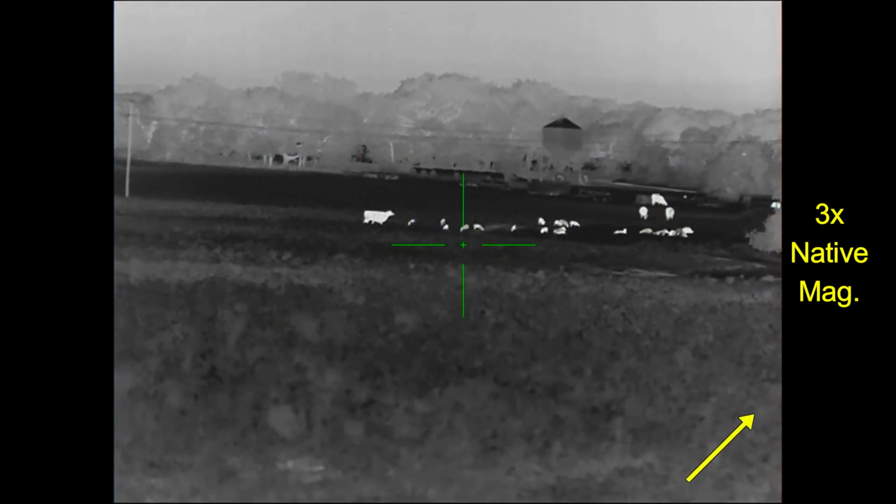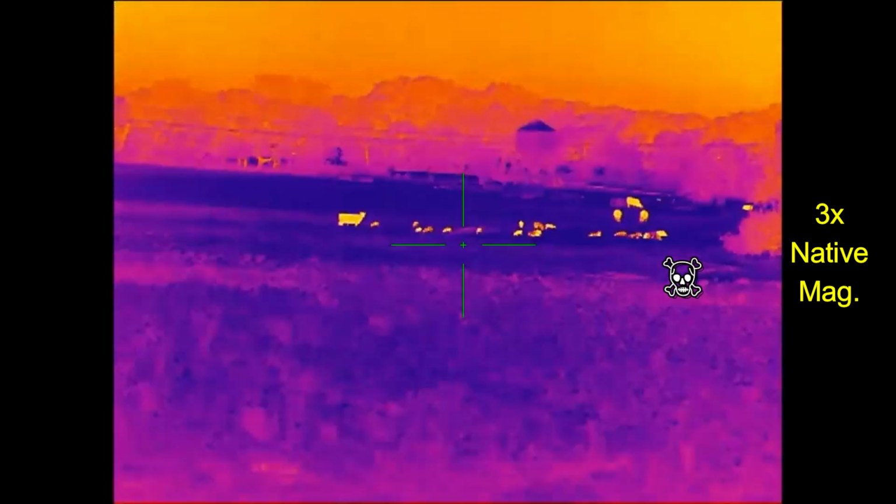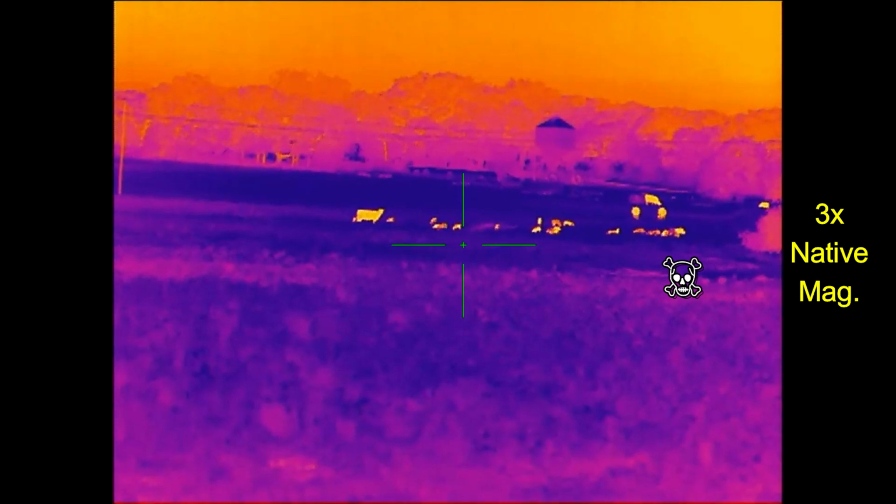I'm going to head off in this direction, follow the road, and then come around to about this point right here where I'm actually going to encounter one of the hogs coming towards me, so that's where I'm going to be set up.